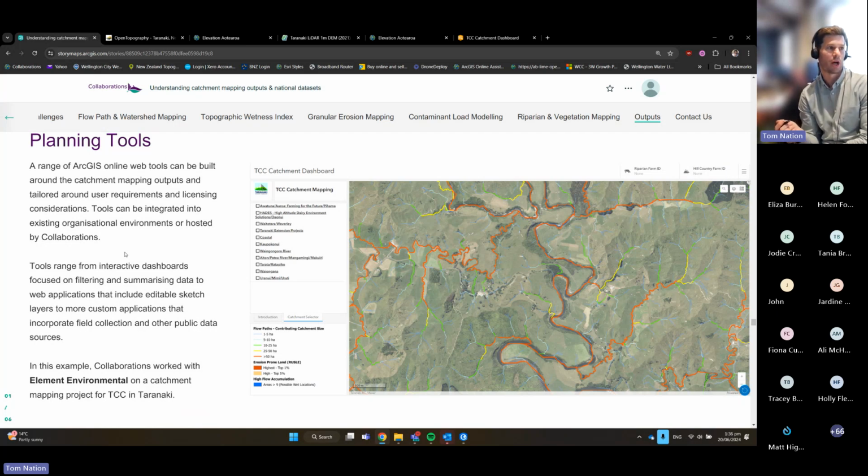There's a range of online web tools that can be built around the catchment mapping outputs. They can be integrated into existing environments. By that I mean existing ArcGIS environments, and we've found, and I'll show you in a minute, where people like Greater Wellington Regional Council have their own environment, and we've been able to create information and share it with them, and they can host it themselves. So the great thing about this kind of work is that the idea is that people can use it, right? We don't want it to sit alone in a PDF document, or be held onto by us or whoever's got a license. We want to be able to share this and for people to manage and use the information.